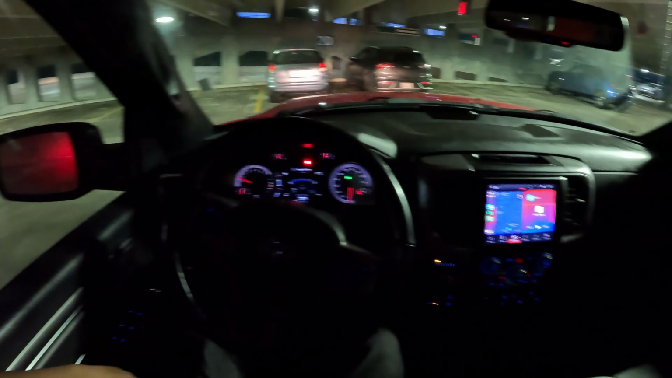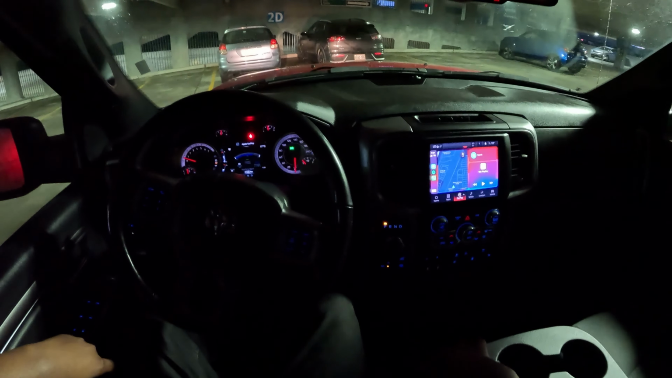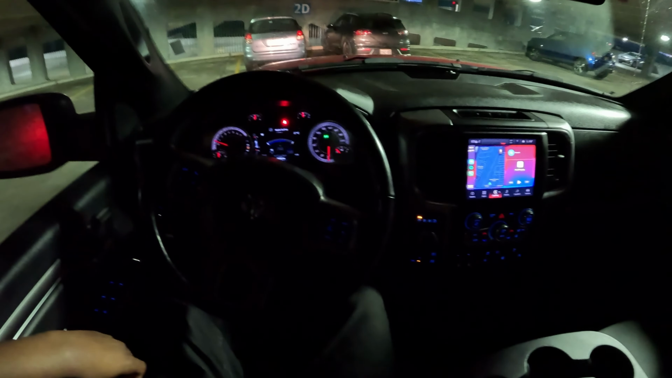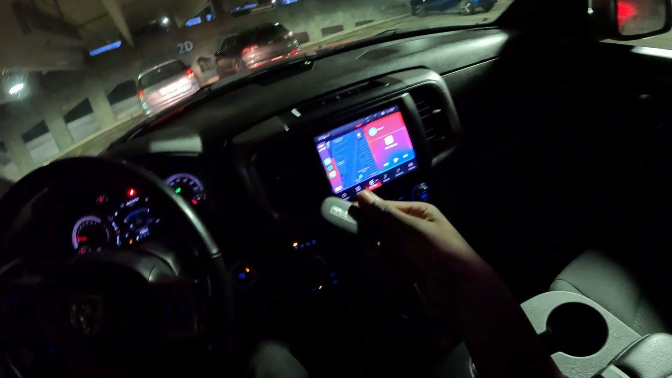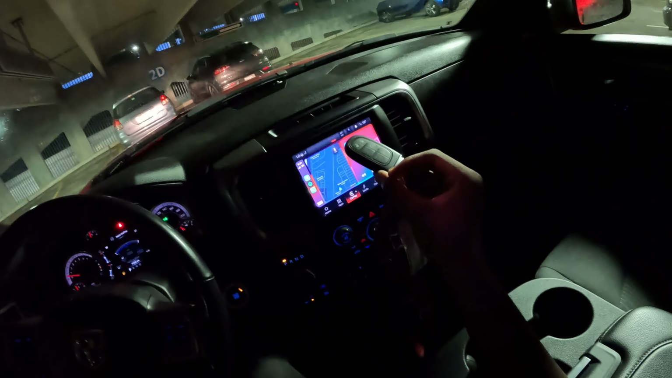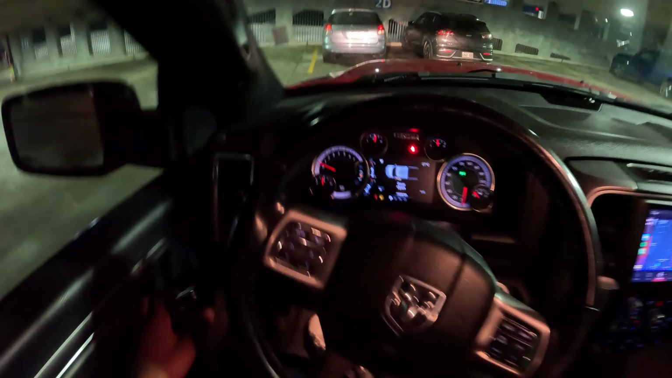5.7 liter Hemi, 375 horsepower and 410 pound-feet of torque. This one is predominantly rear-wheel drive, but it is 4x4, so we do have a 4-wheel drive lock down here. And this is what a key looks like. Very simple and very Dodge-like. Like, I don't expect Dodge to make anything fancy, and this truck is the simple embodiment of that.